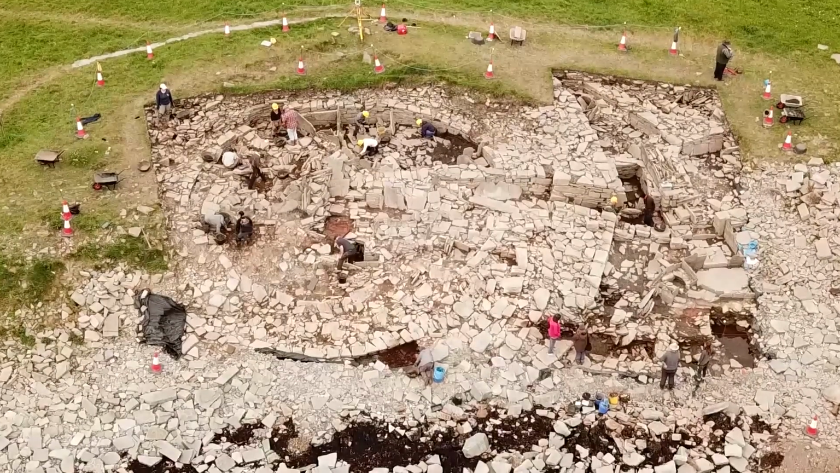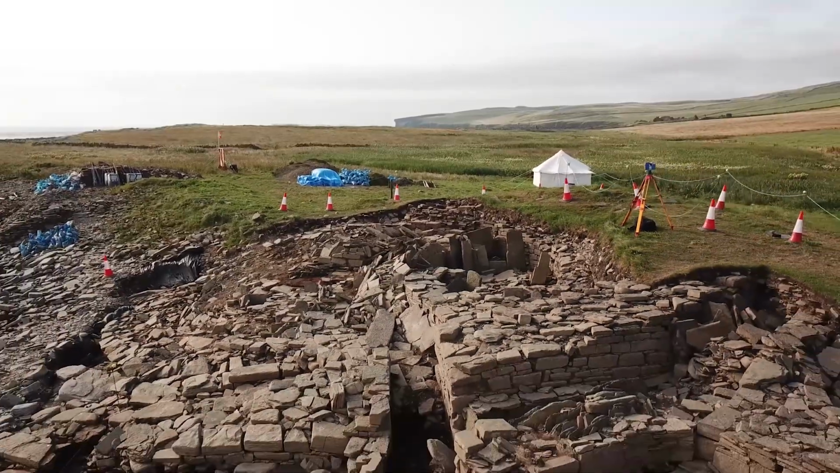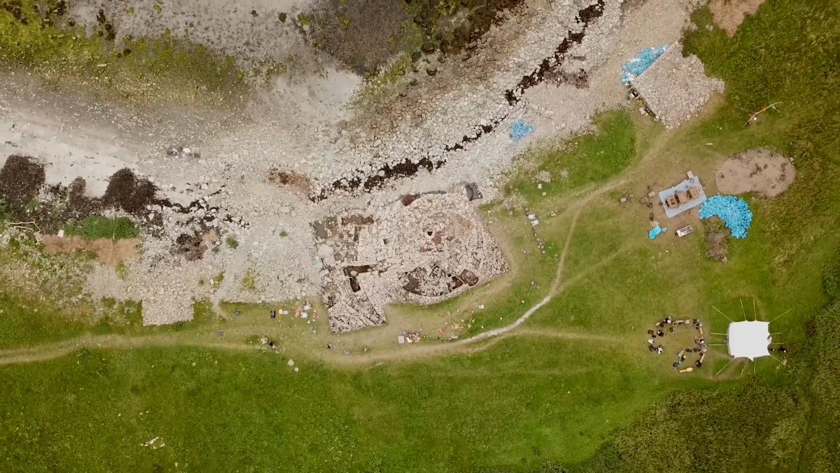Where archaeology and heritage are at risk of destruction, we can capture and present these sites to mitigate loss. One key example of this is the archaeological site at the Knowe of Swandro in Orkney, an important 5,000-year-old site that risks being swallowed up by the sea due to coastal erosion.